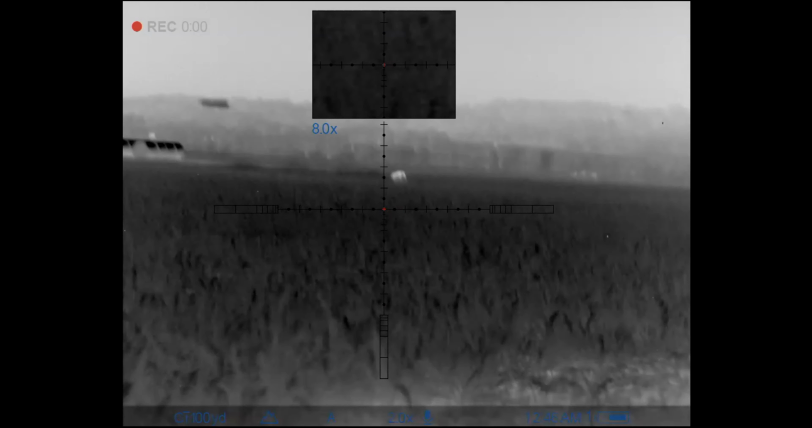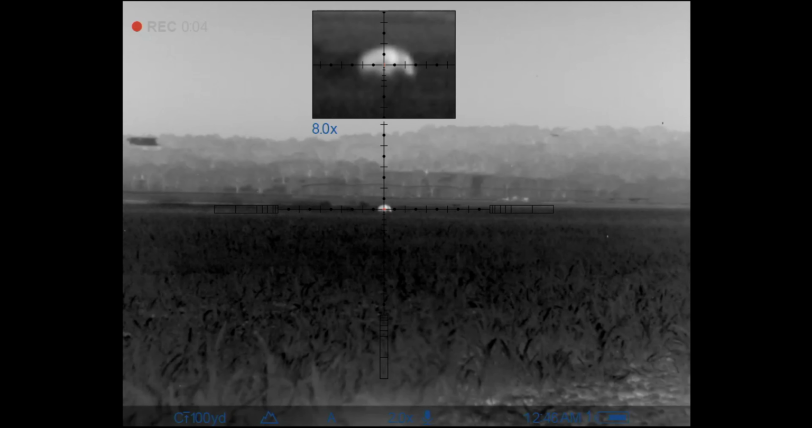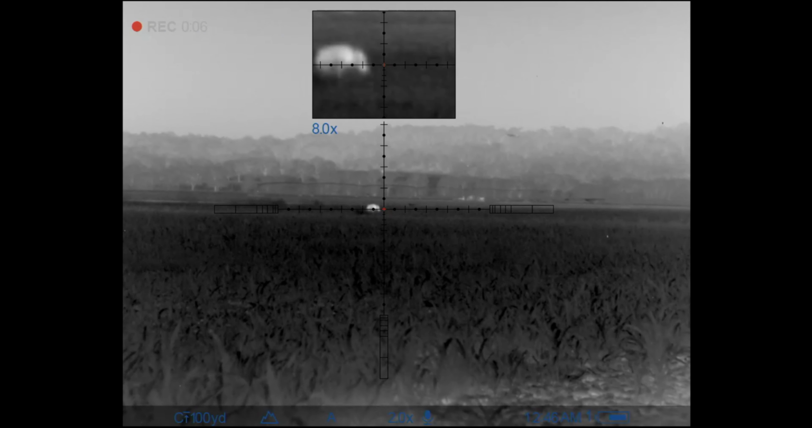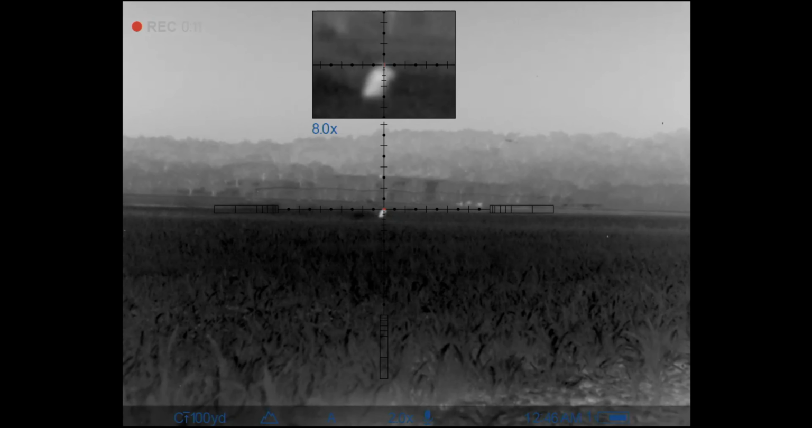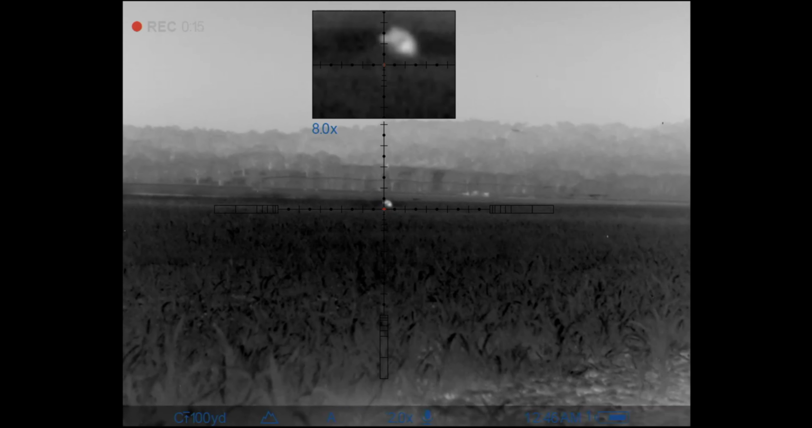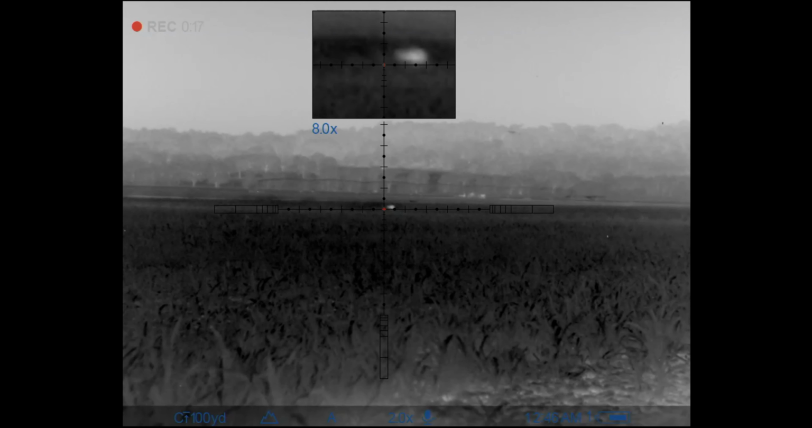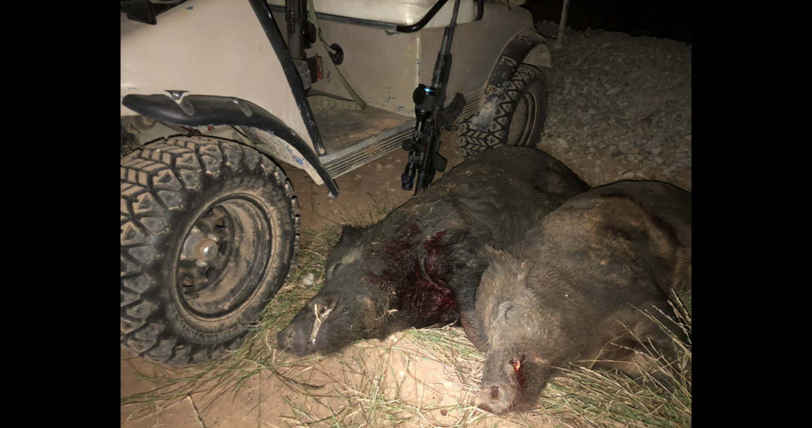But now on this other pig, whenever I started recording, we had already started the shooting sequence. So the Thermion XP50 came in a little bit late on recording, but still got some clean footage through there. And we had a great night with these guys. I'm super excited, super happy with how well we did. And I'm learning that I just need to be more diligent in my follow-up to make sure that these guys have an awesome night. So guys, that's what I'm going to do to be more awesome.